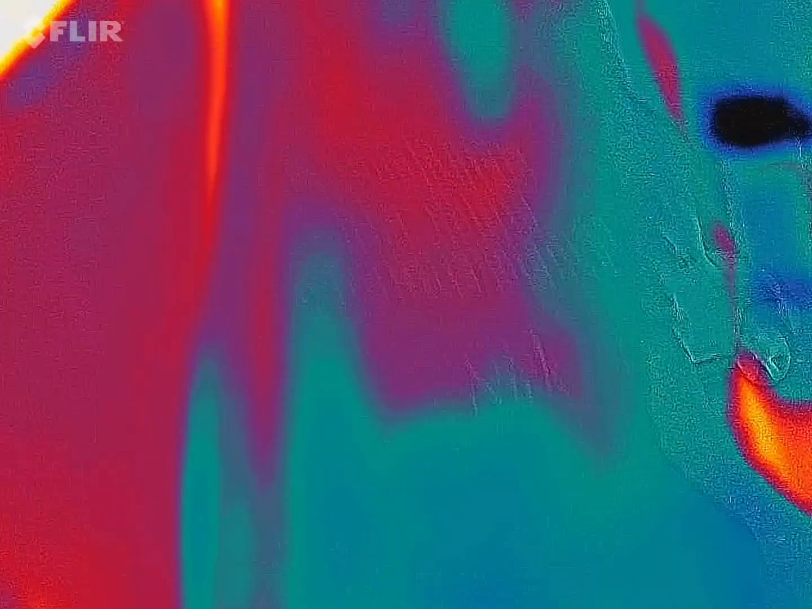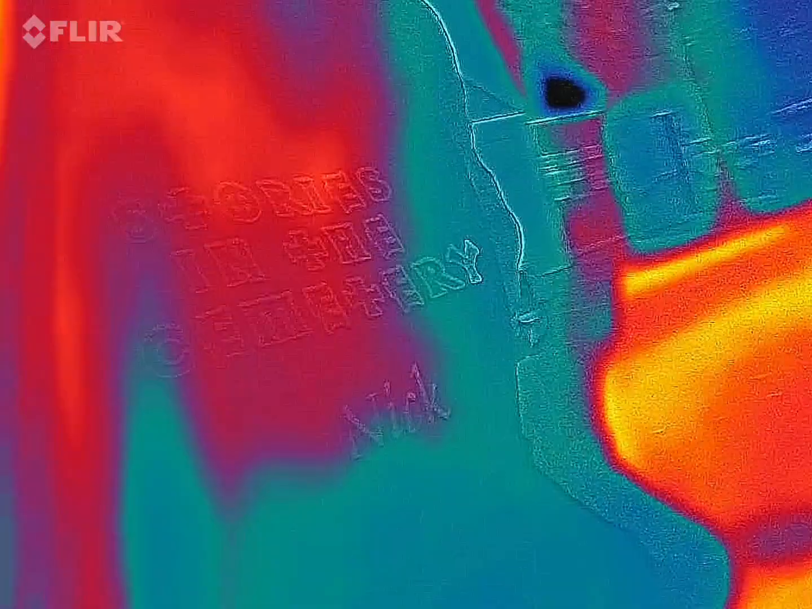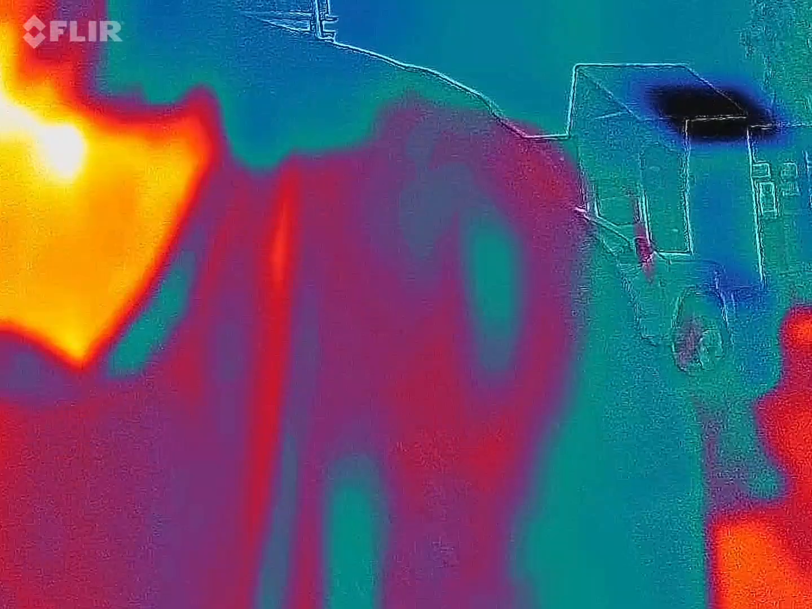So again, I'm red, orange, and yellow. You guys should be able to see me, right? And of course, the beard is going to be much, much cooler. But I usually make the joke, and it'll work tonight, so sorry, Andrew, but that means I'm the hottest thing inside the frame right now. Yes, I have jokes all night. It's okay to laugh. Have a good time. Lighten up.